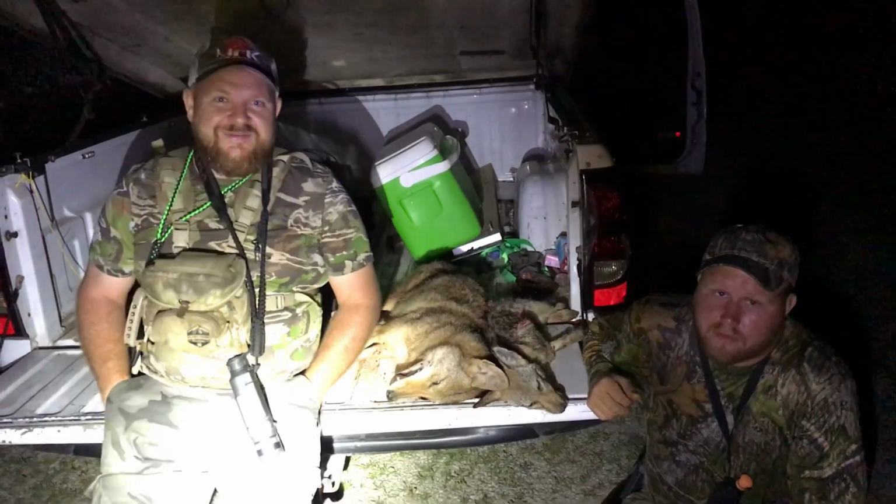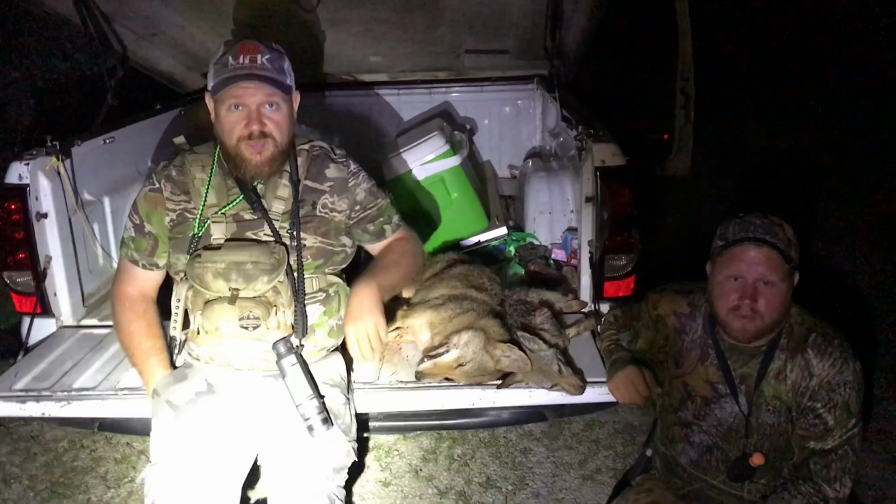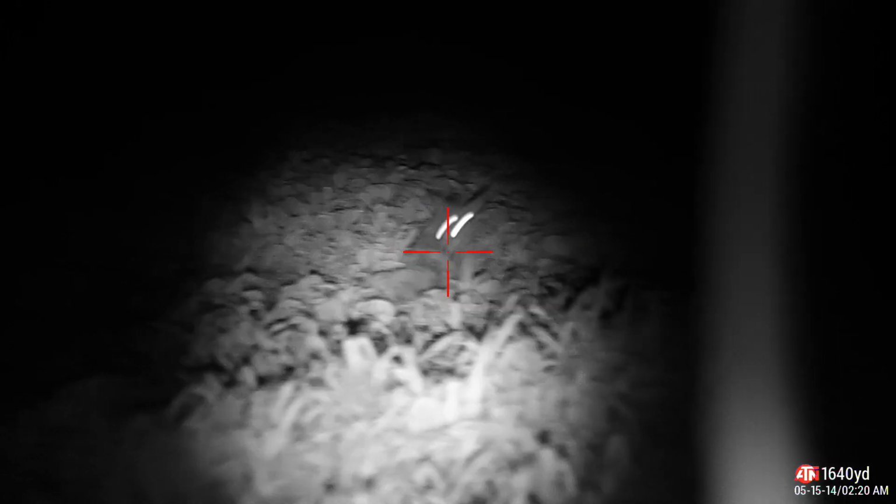Yeah. So as that incident happened, it took off out in the field, and I shot it about 20 yards from me at a run, and I ended up pulling a second shot to put it down because it was biting itself, and I hit it in the back. So second shot, made sure it was dead and not suffering.